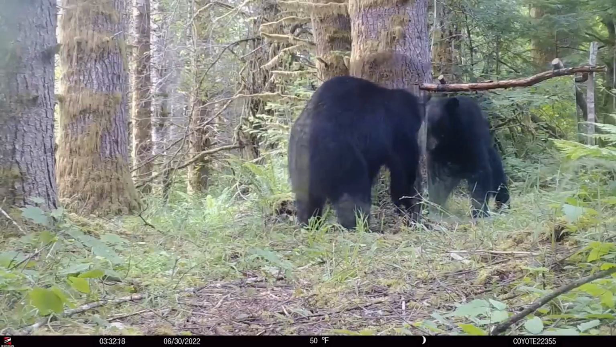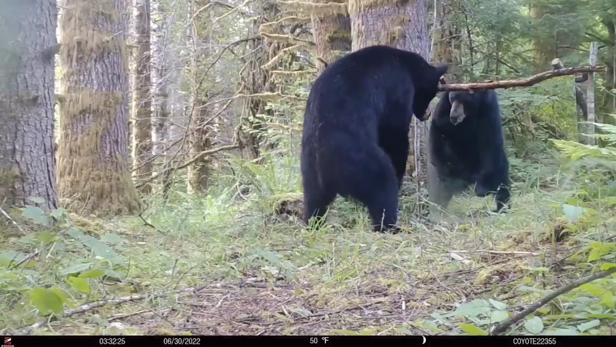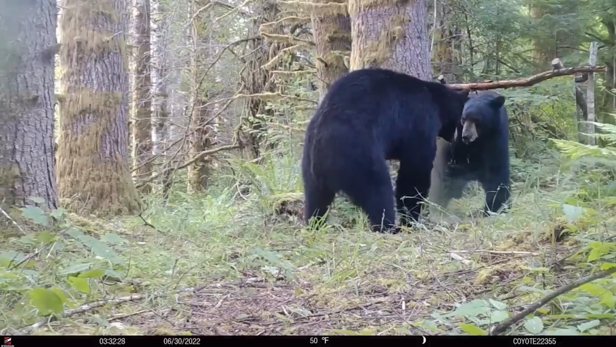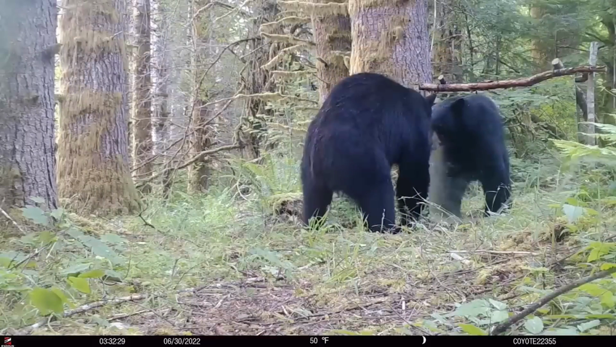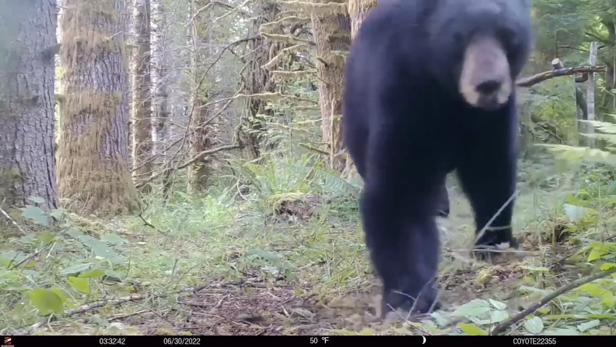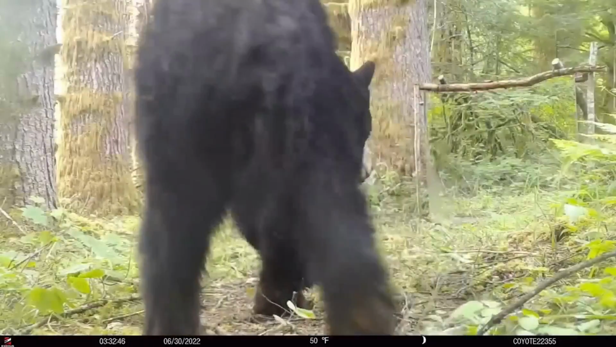After a moment, it stands on its hind legs, perhaps trying to gain a better perspective. It alternates between standing on two legs and returning to all fours, seemingly uncertain about what it's seeing. As the video progresses, the bear takes a few steps away, only to return for another encounter with its mirror image.